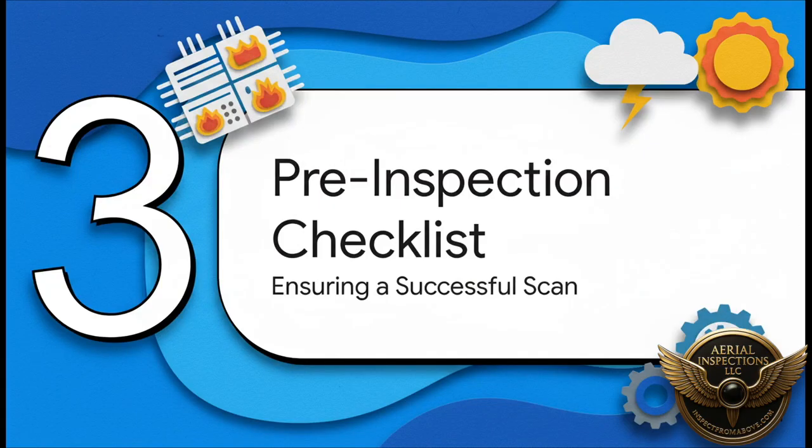Okay, so with all that in mind, what's your role in all this? Well, it's huge. The quality of that final report you get is directly linked to the prep work that happens before the inspector even shows up.